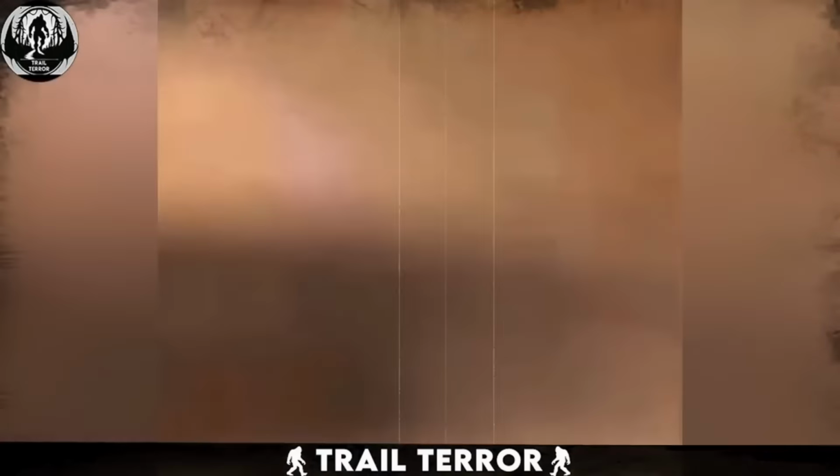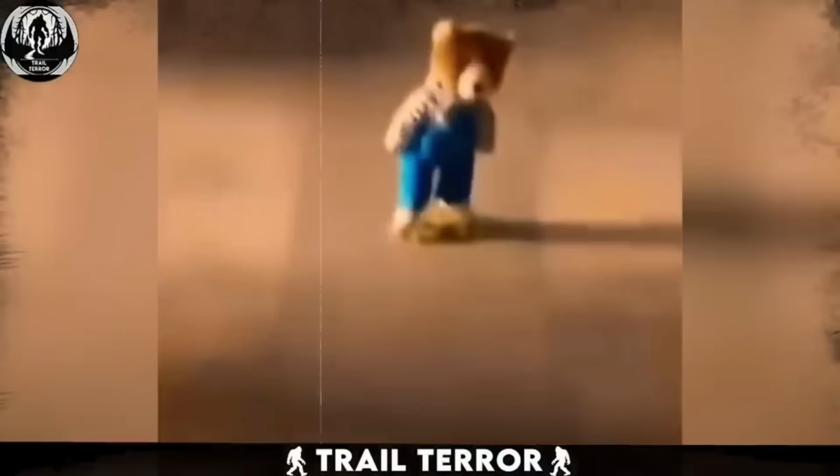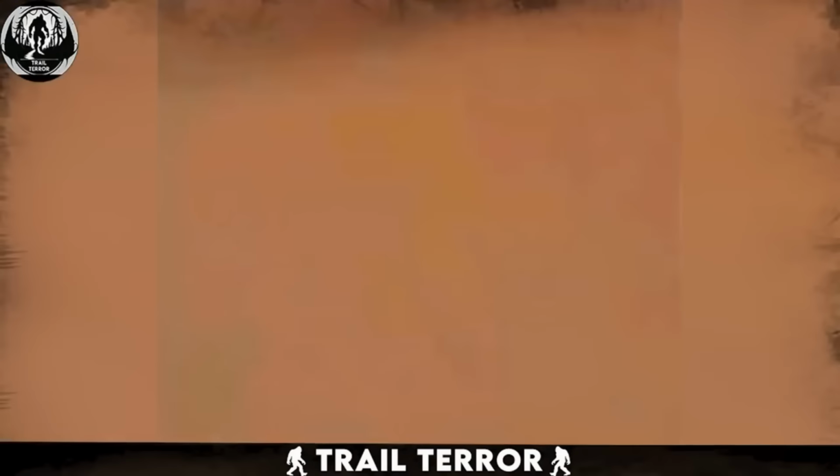This makes me wonder, was it a trick of the light? A work of computer-generated imagery, or something more? Could it be a supernatural presence in that house?